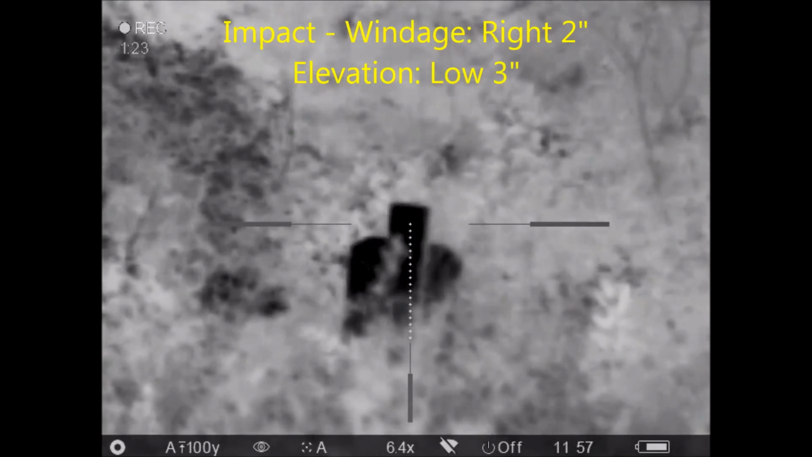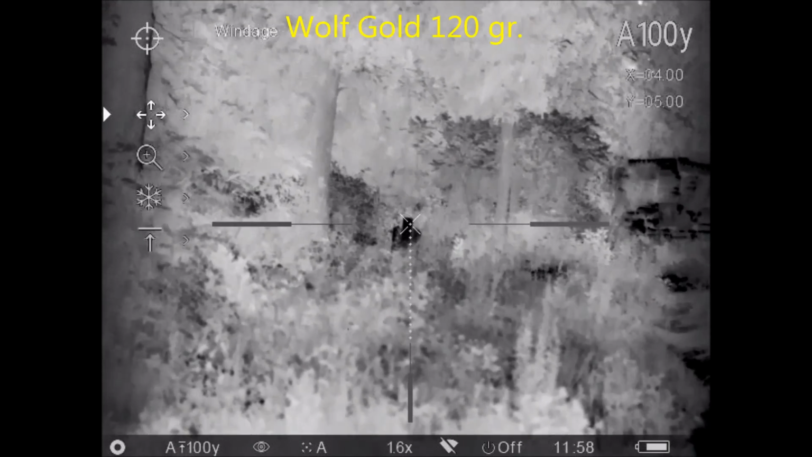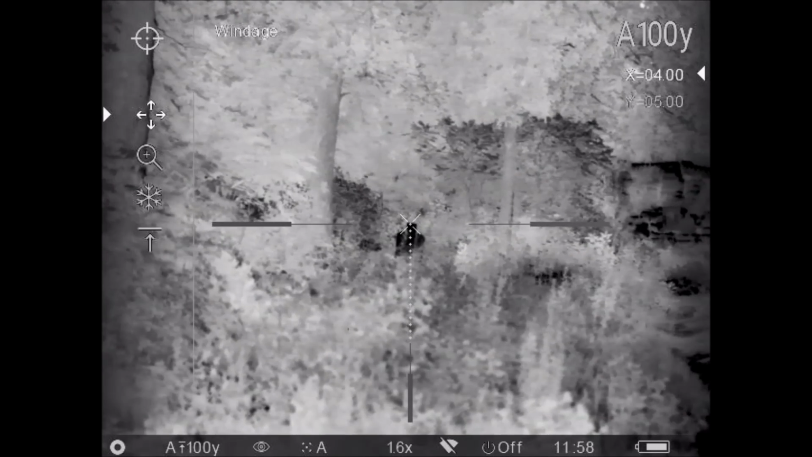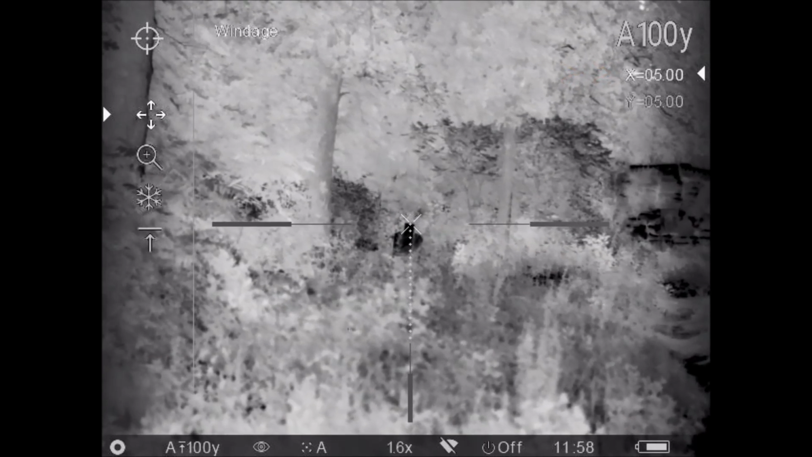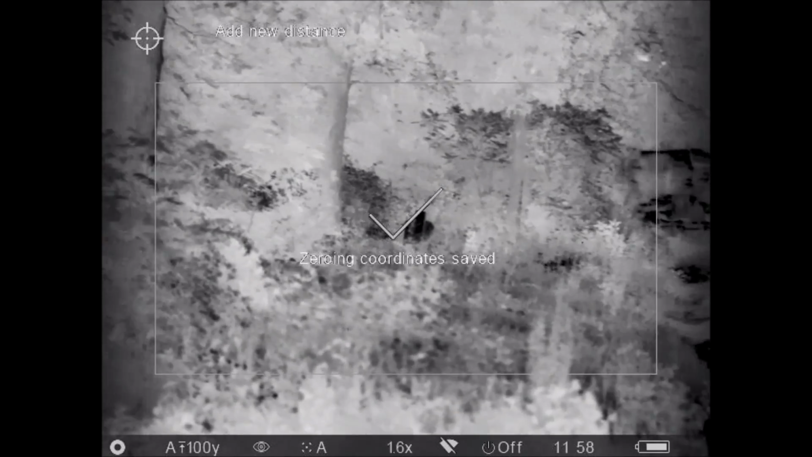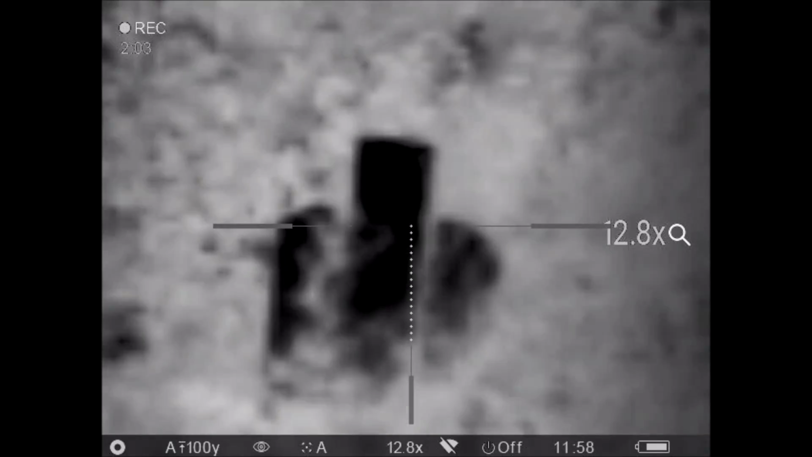That shot was still right a bit, and it was also low, so I'd overcorrected on the elevation. So I'm going back in and making those corrections. At this point I'm working with Wolf Gold 120 grain ammo to get on paper, so to speak, as I'm working with the steel target. I'm going to go in and make my correction to the windage here. And to the elevation. Then try another set of shots. So back out of the menu, and I've zoomed in this time for the shots.